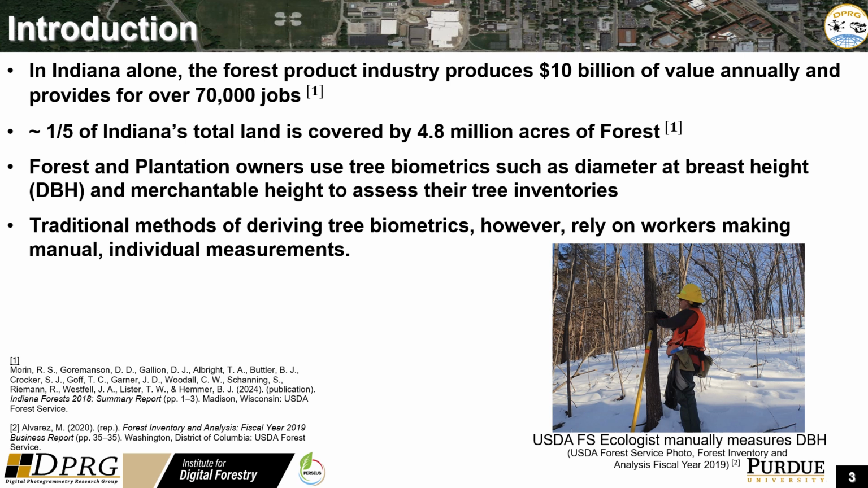Forests play an important role in the environment and in the economy. In Indiana alone, the forest product industry produces $10 billion of value every year and is responsible for 70,000 jobs, according to the USDA Forest Service's Indiana Forests 2018 Summary Report. Forests also cover approximately 1/5 of the total land of Indiana.